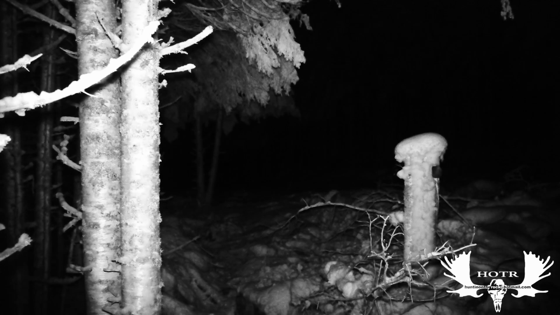That last footage was late October, and things were really slowing down. It was well into mid-November, and I started to get footage again. And luckily, it was some of the same moose that I wanted to see if they were still alive.